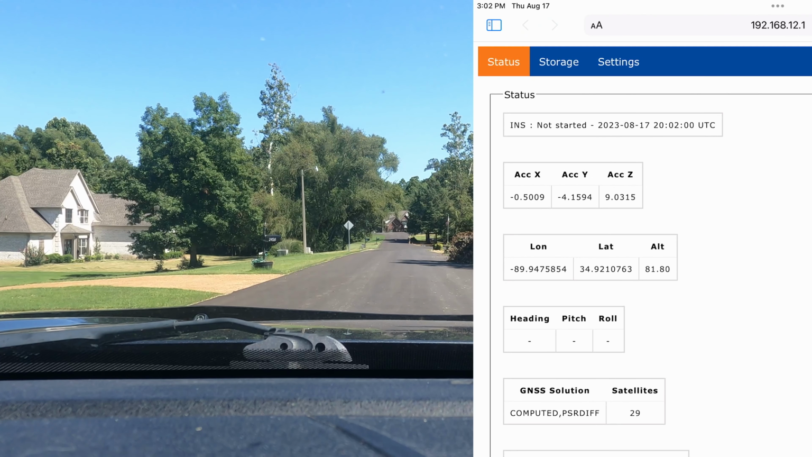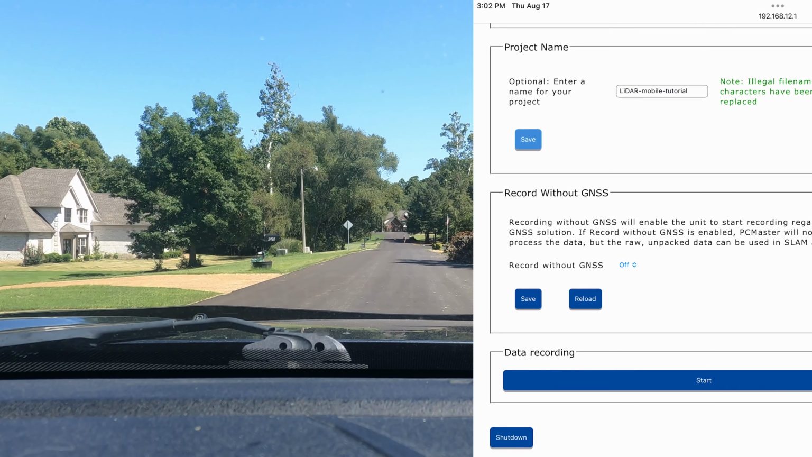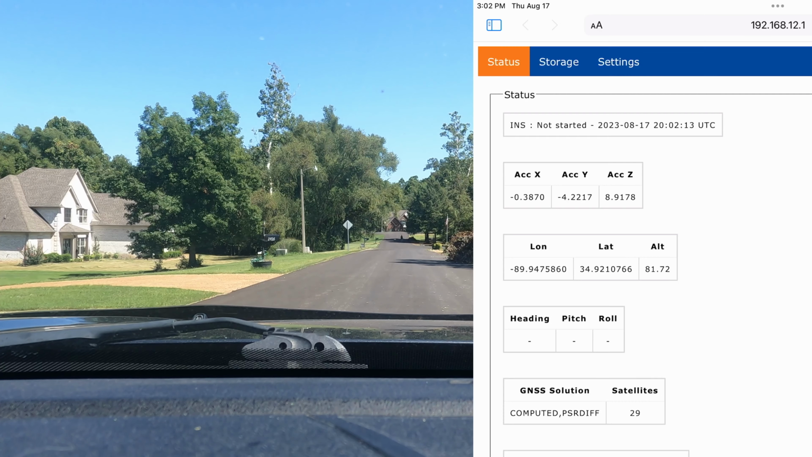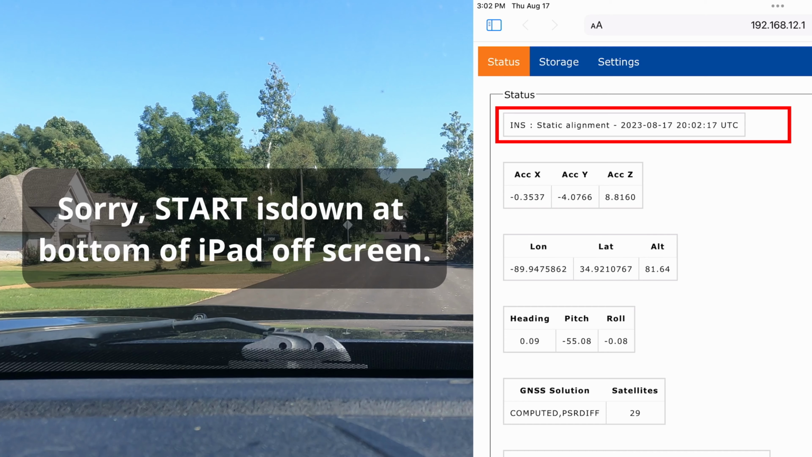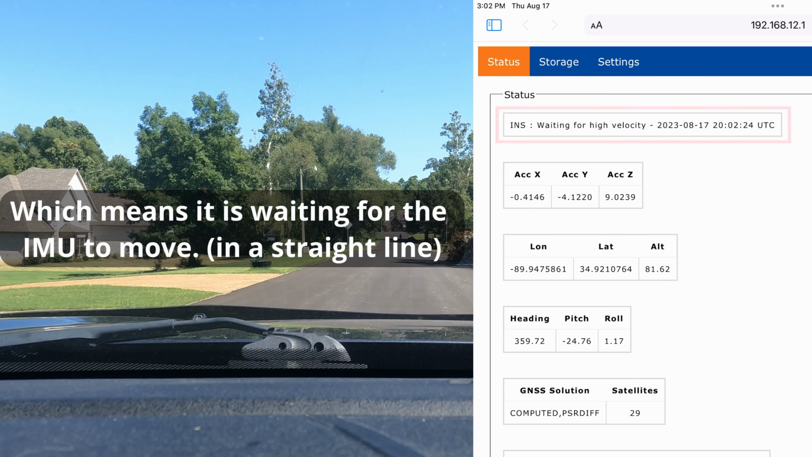Okay, so we now have the Resepi connected. Anytime you connect to it wirelessly, the IP address is going to be 192.168.12.1. You can see I created a thing called Mobile Lidar Tutorial. And so I'm going to click on Start, okay? Now, after I click Start, it immediately goes to waiting for high velocity.